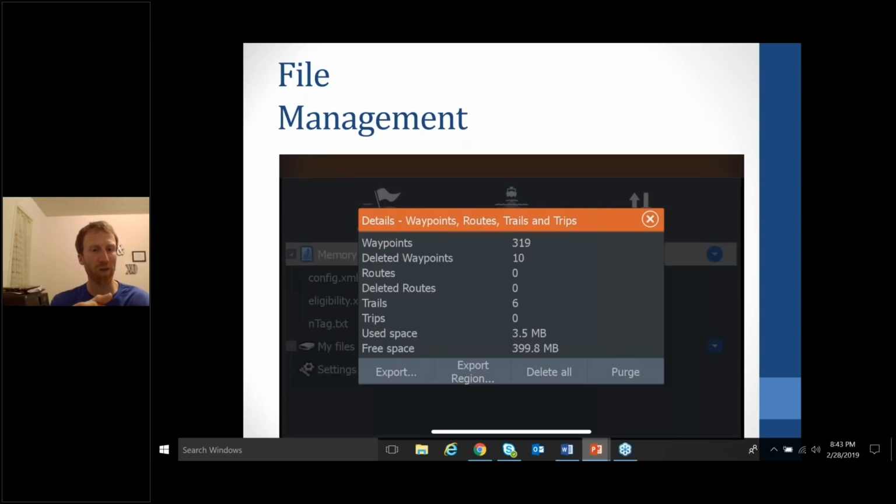One last thing on file management is deleting waypoints. So after you export all those waypoints from your last trip, just go click on the waypoints again, right there where it prompts you, hit delete all. That's going to delete all your waypoints. And if your units are linked with an Ethernet cable, it's going to delete all your units at the same time. And then make sure that you purge. So after you hit delete all, then hit purge, and then that'll clean it all out of the system.